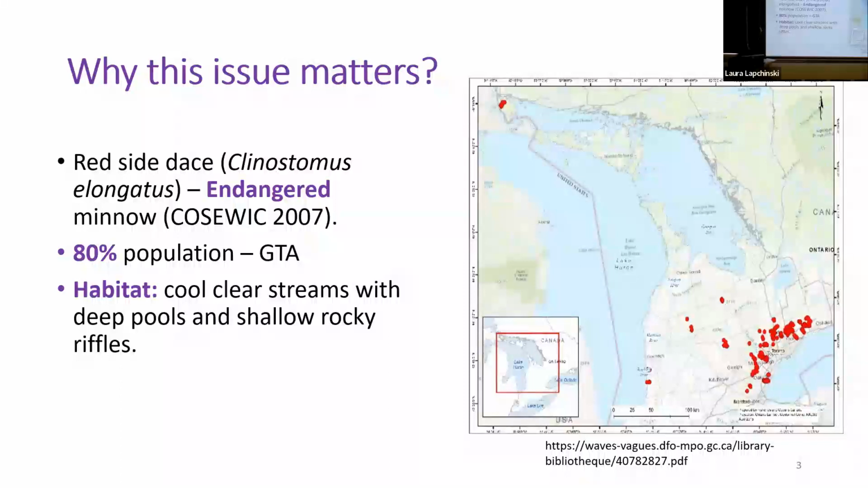So why does this issue matter? Because the rare side is an endangered fish. It's an endangered minnow, and we are lucky that it's located near the GTA area. 80% of the population in Canada lives in the GTA. A tiny population is found in tributaries of Lake Huron. The habitat requirement for this fish is cool, clear streams with deep pools and shallow rocky riffles. This is the only minnow that lives out of the water for feeding, which is why it requires cool, clear streams.